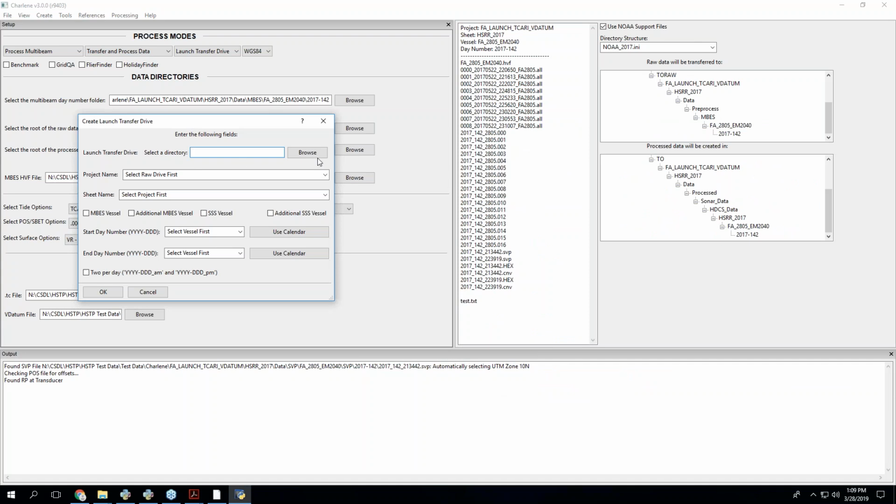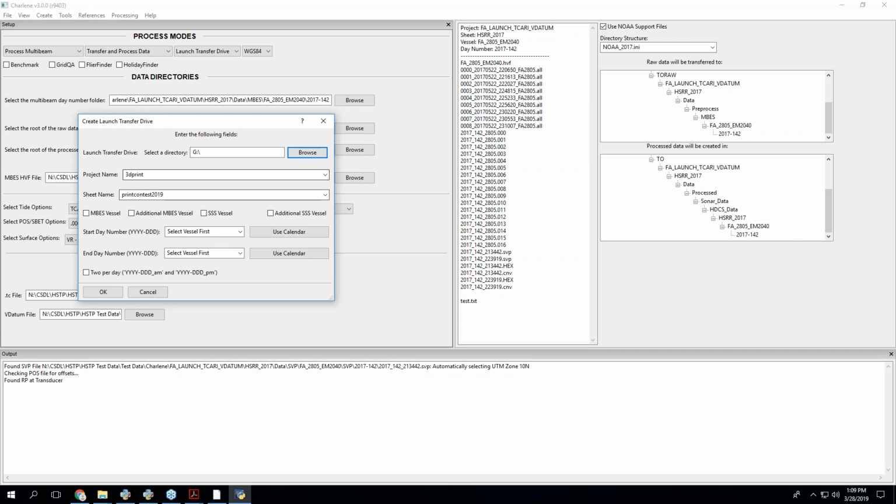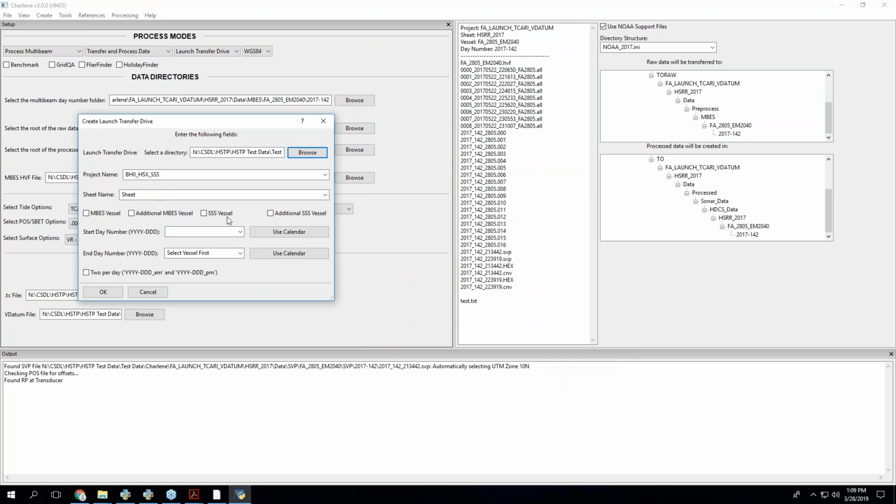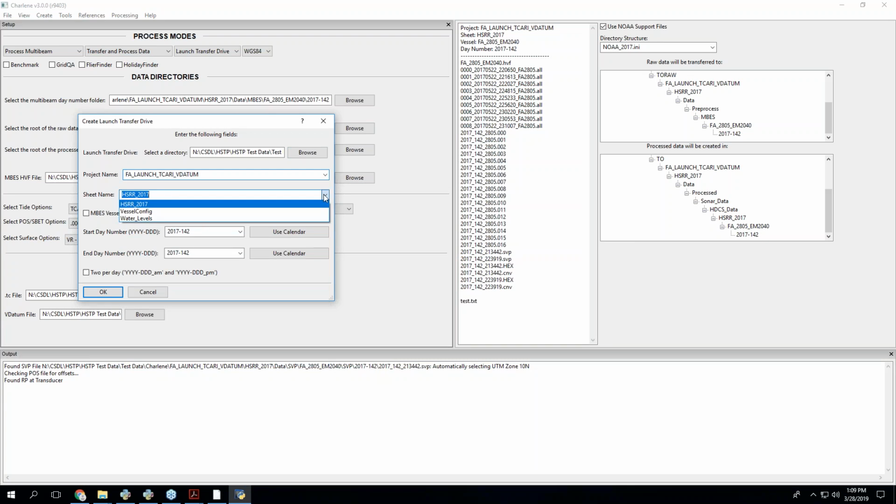If I browse to that, it's going to try to find projects and sheets, which won't make any sense because this is just a regular hard drive. If I had an actual thing with projects on it, it'd find projects with sheets.